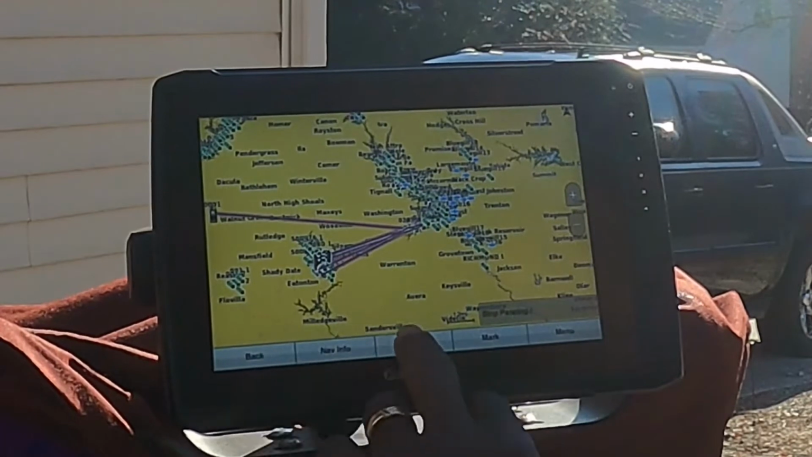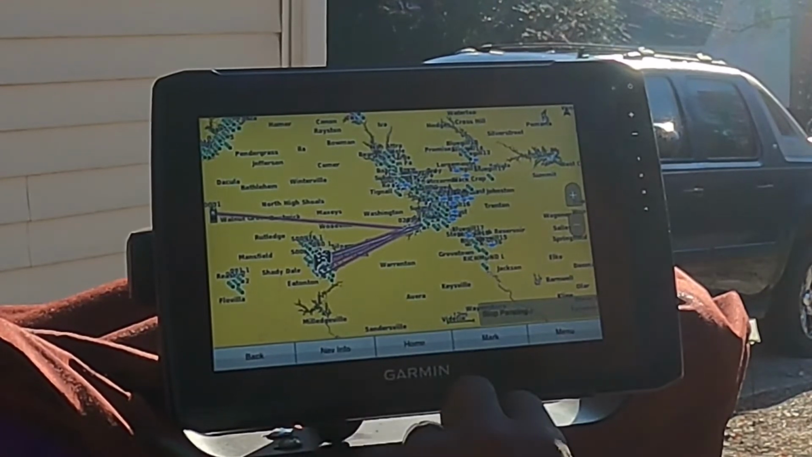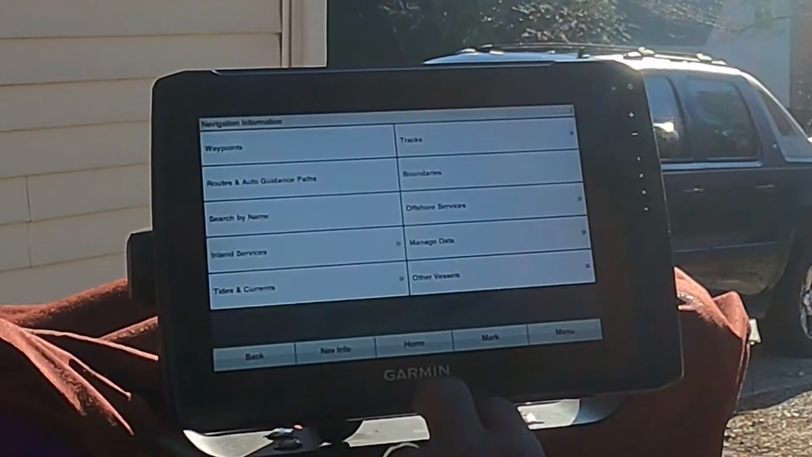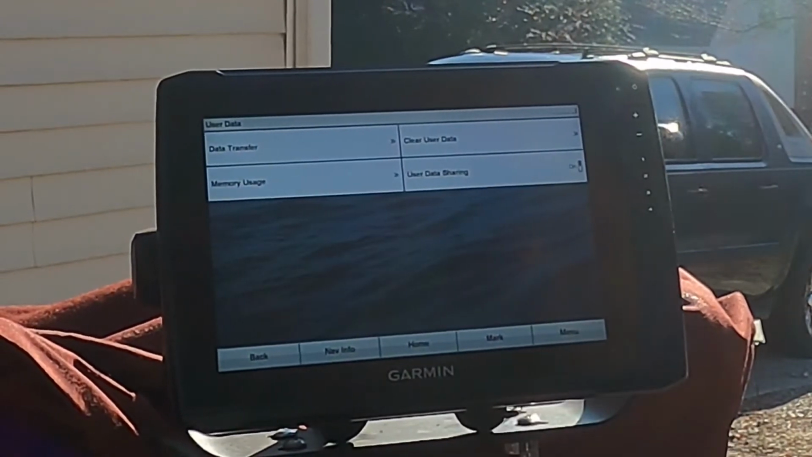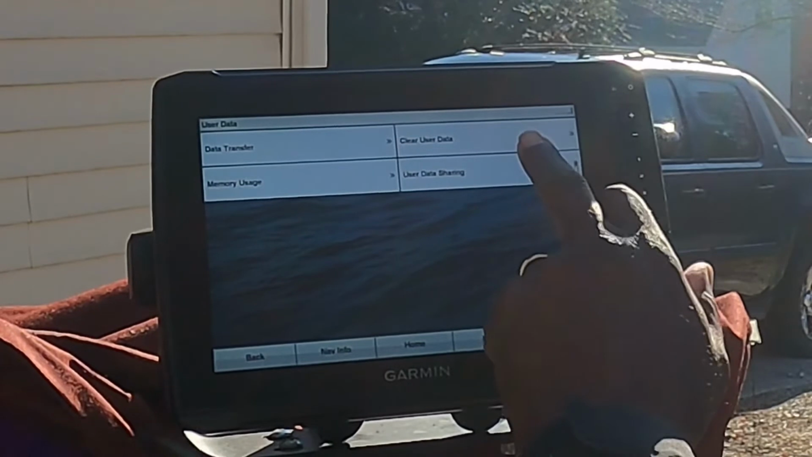Now, I'm going to go back to my nav info, and I'm going to manage my data. I'm going to clear my user data.